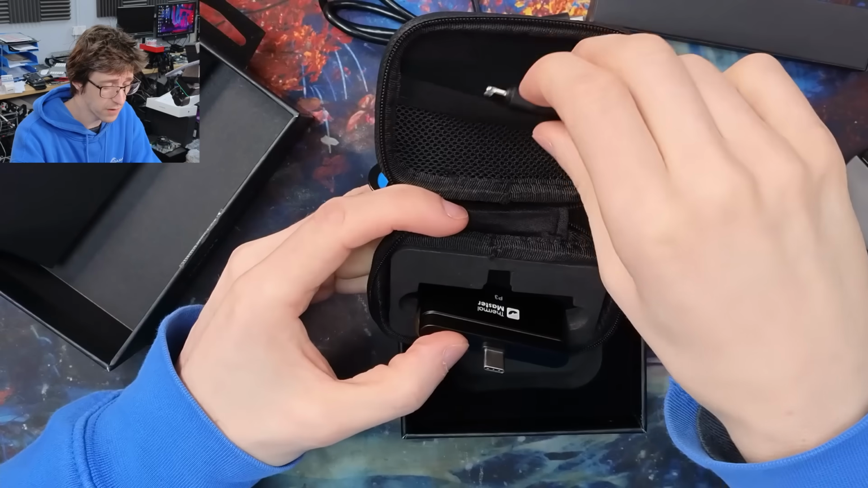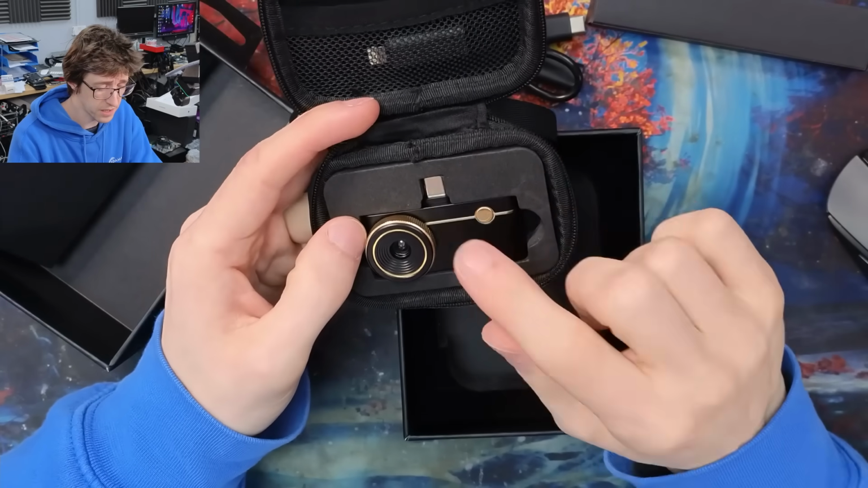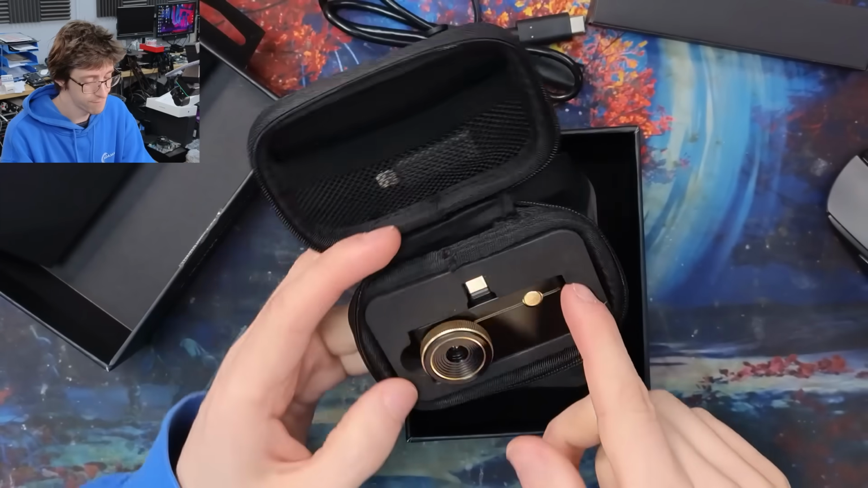I kind of appreciate that they actually bothered to put all of the accessories in. Most of these will often have two SKUs. There'll be a Type-C version and a Lightning version. Just the Type-C version for this. Use an adapter if you've got an older iPhone.